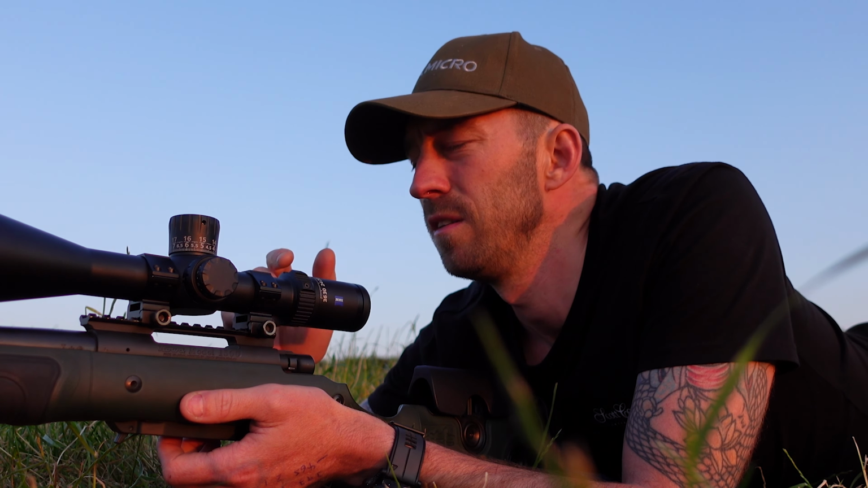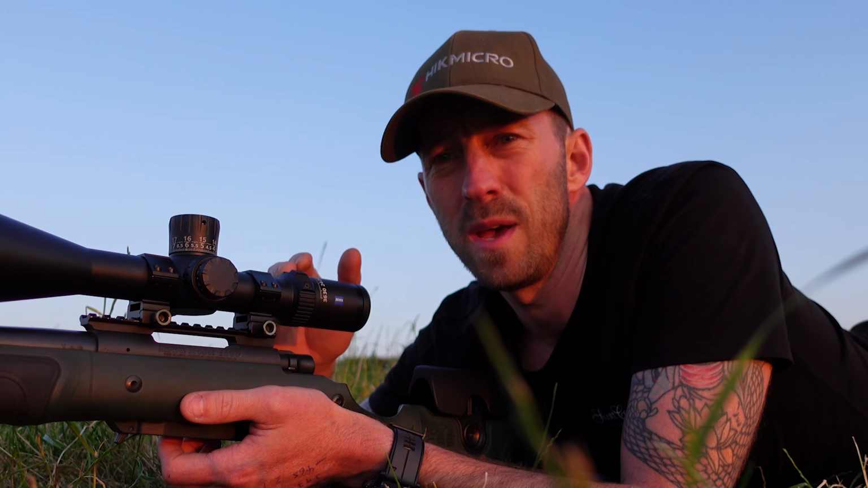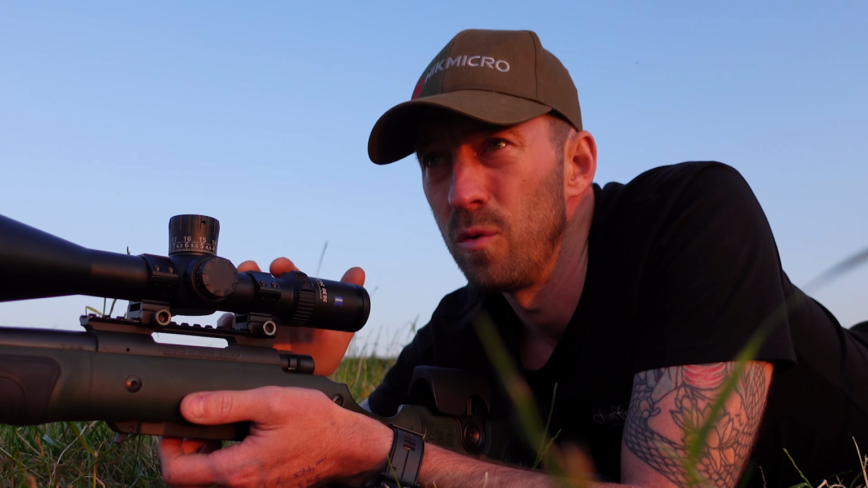But probably not the 6 to something not as powerful as Maga's ×6. That's a bit heavy on the base mag with me. What we will be doing next, the next part of the video will be putting a DTI on the front, and then we'll go do some foxing with it, and hopefully do some fox control with the full Zeiss range.